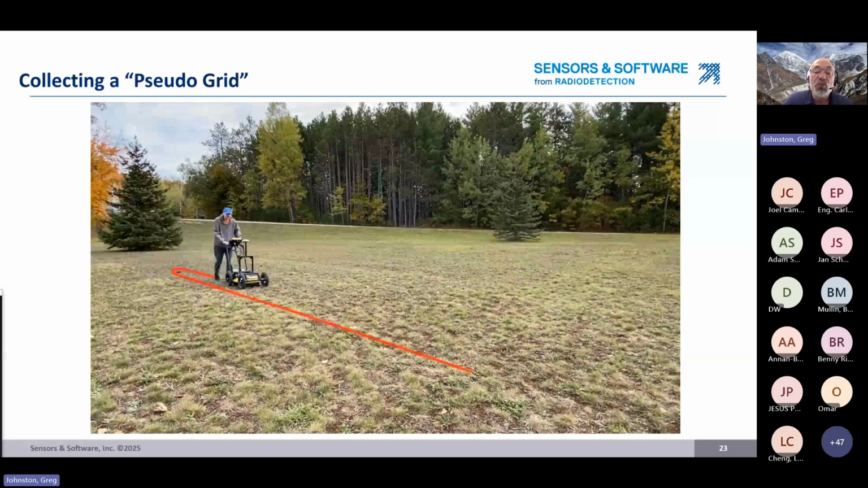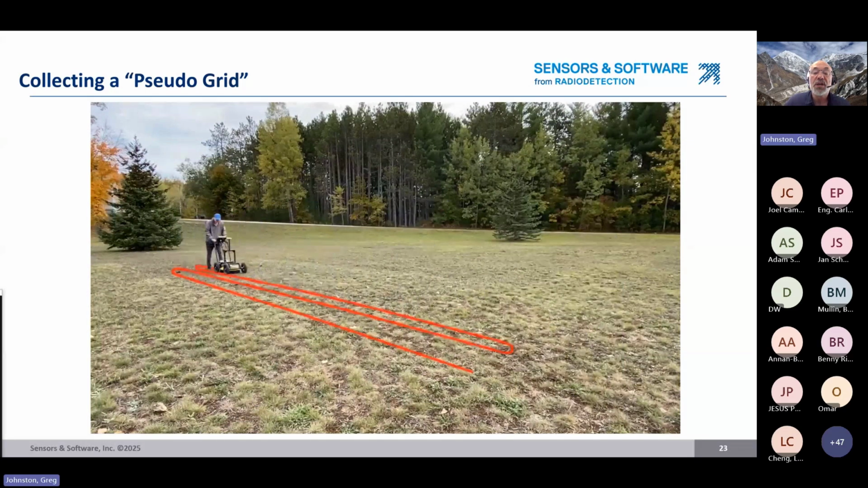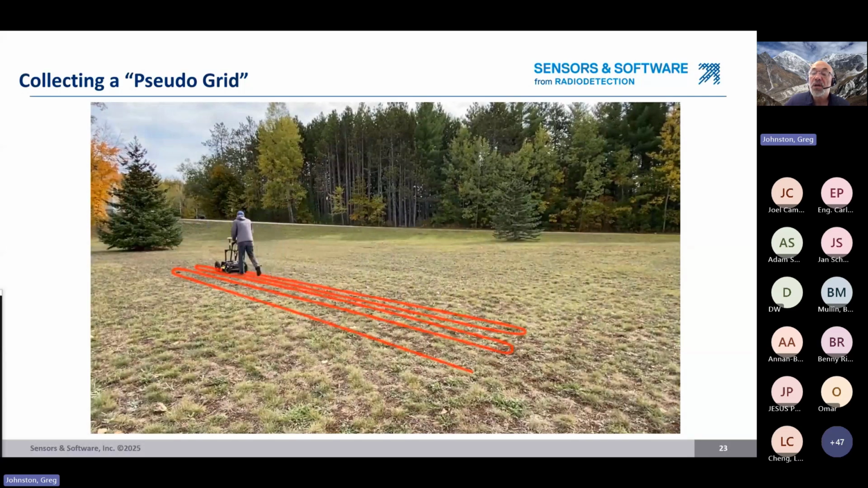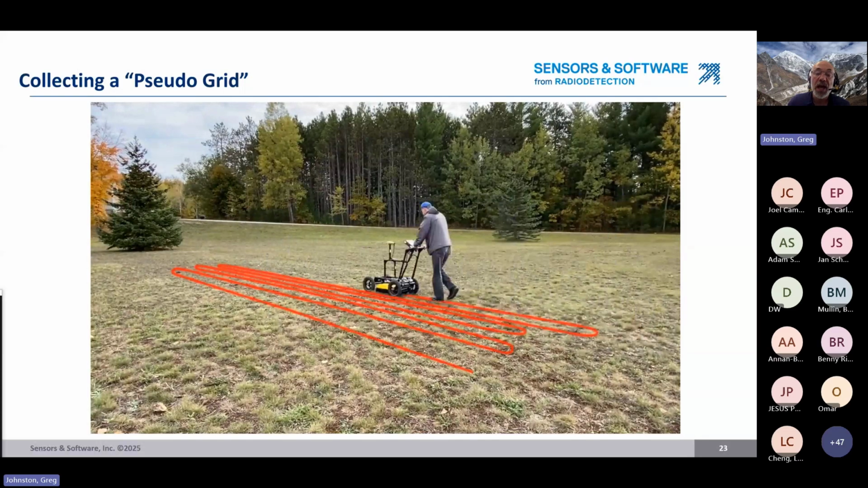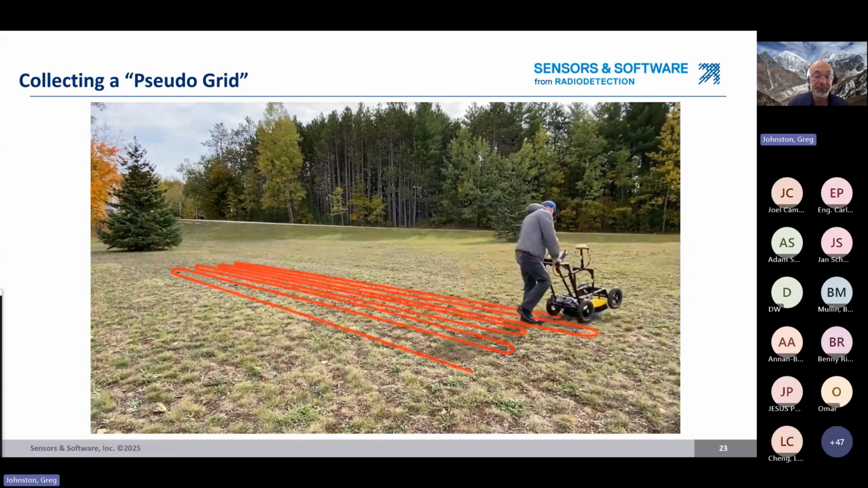Again, we start with data collection in a pseudo-grid. As I mentioned, pseudo-grids can be a tight line spacing like this one is showing, or if you're following a utility in a simple setting, you could have a much coarser line spacing, as I'll show in an example a bit later.